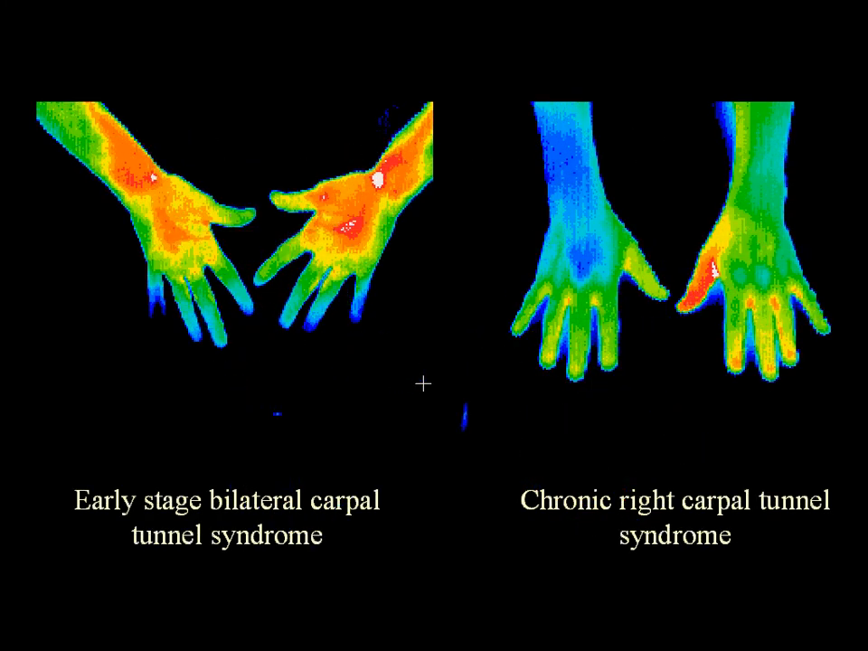In this slide, you can see early stage bilateral carpal tunnel syndrome on the left. You can see that the 4th and 5th digits are cooler than the rest, and that there's inflammation in the wrist, evidenced by the red and white. Later on, after no treatment, and when there has been chronic nerve damage, you see the changes where the entire hand and arm becomes blue and the fingers are cool.